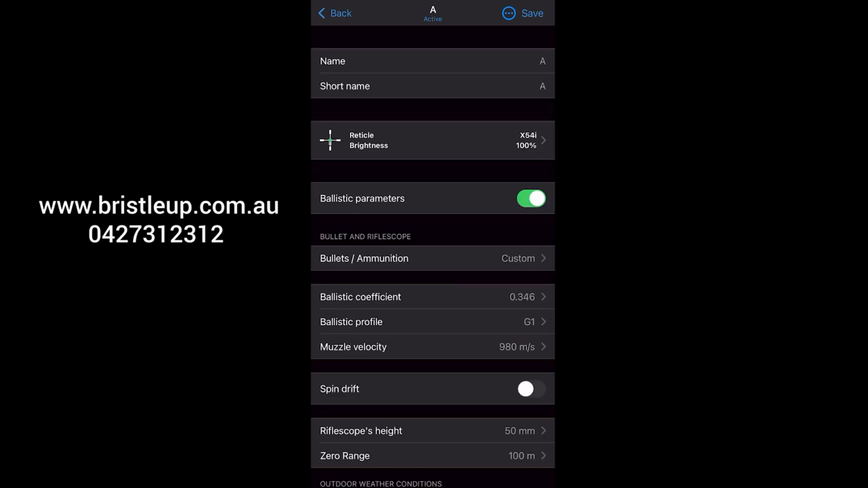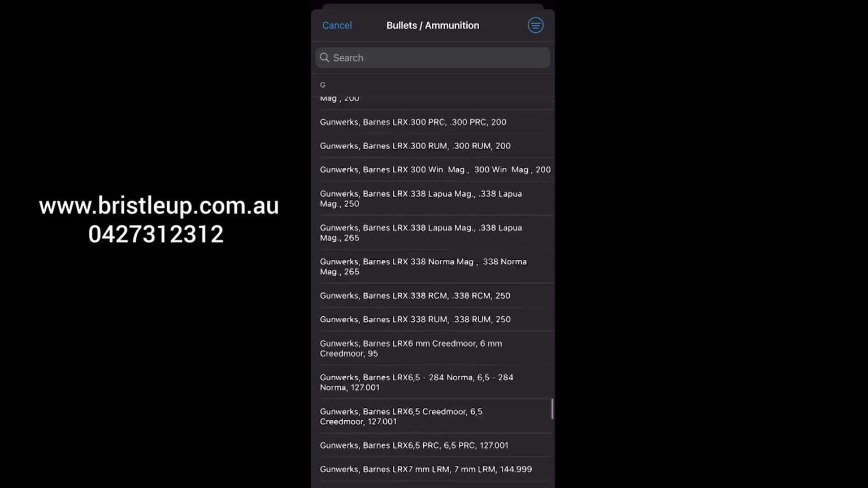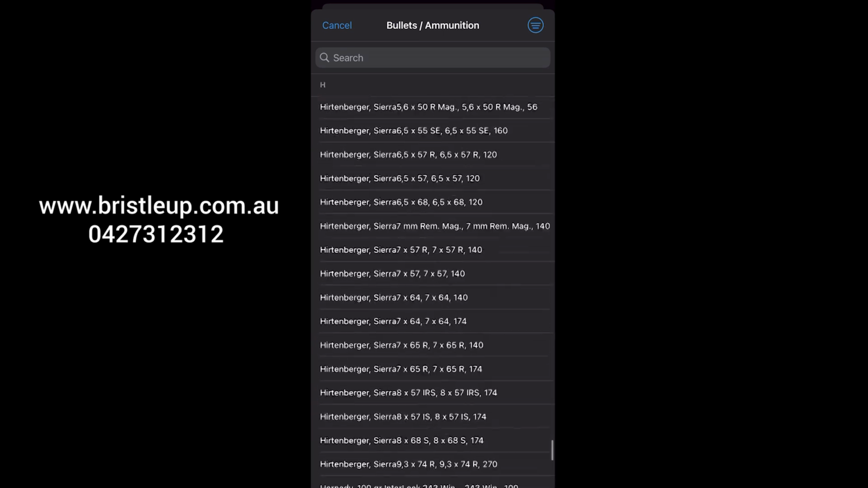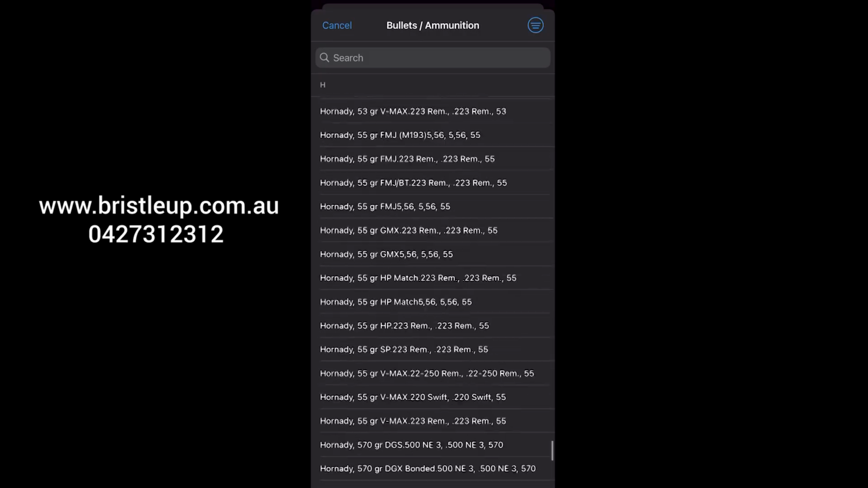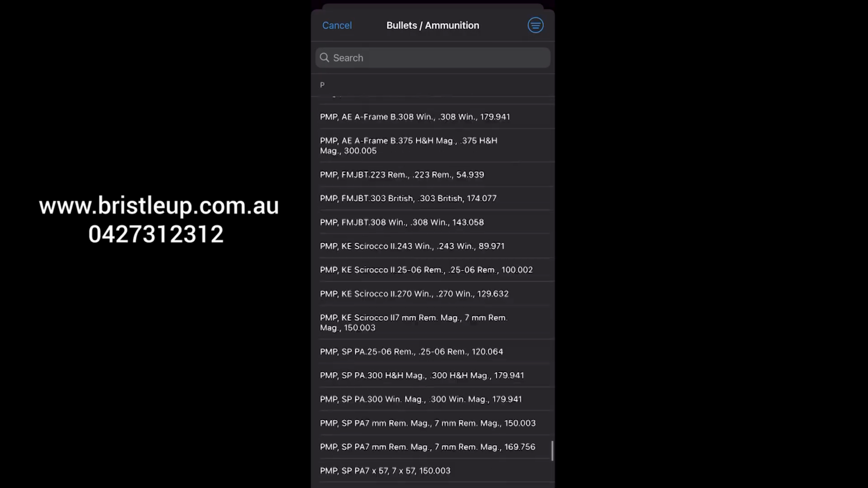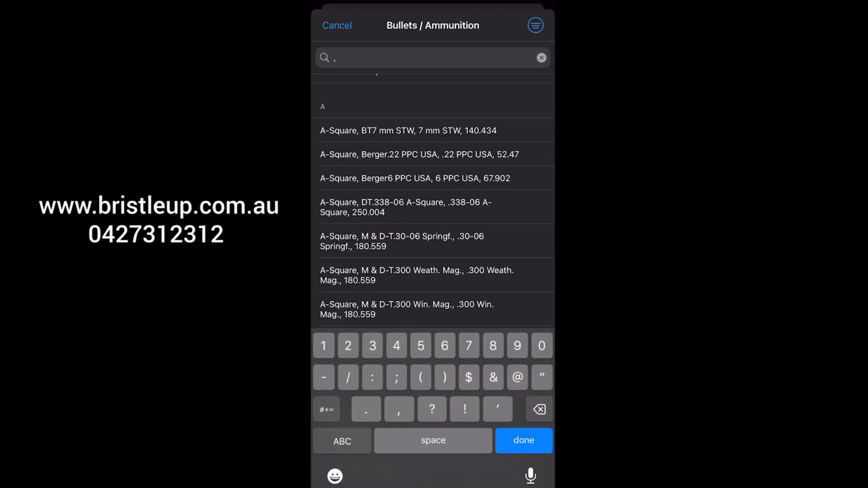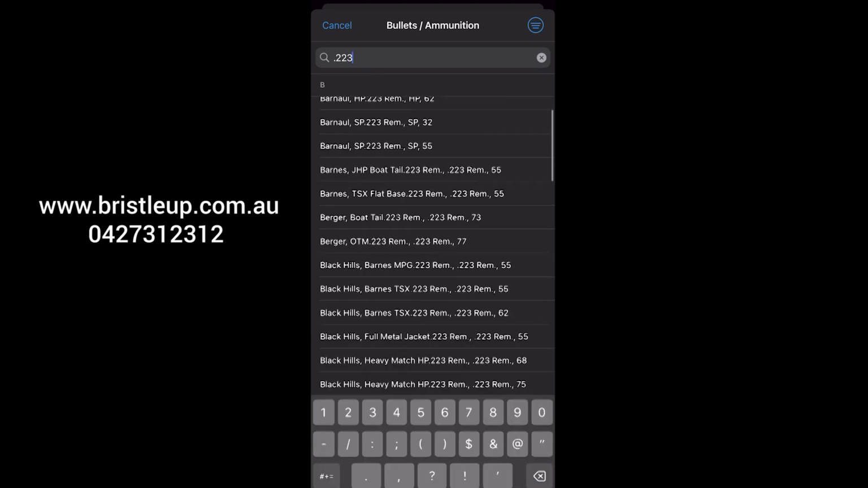But we also have the option to select some pre-made profiles. If we select bullets/ammunition, obviously we currently have custom selected at the moment where you enter your own, but in here you'll find hundreds and hundreds of profiles that are already fine-tuned based on the ammunition and brand and caliber and all that. You can scroll through and search for it, or you can just type in something here to bring up what you want.